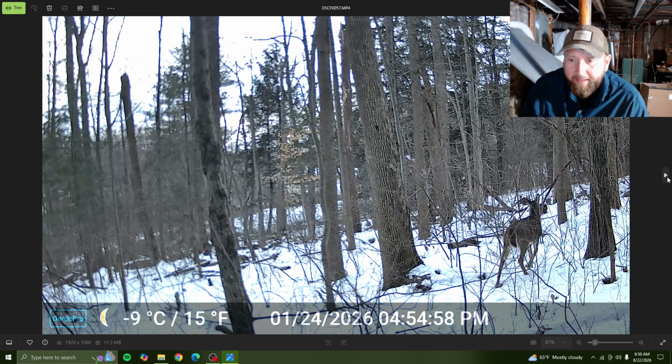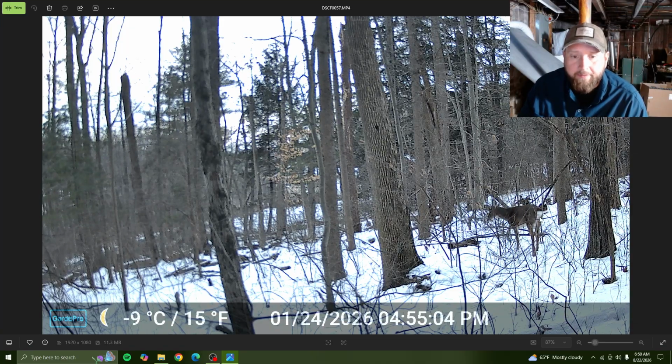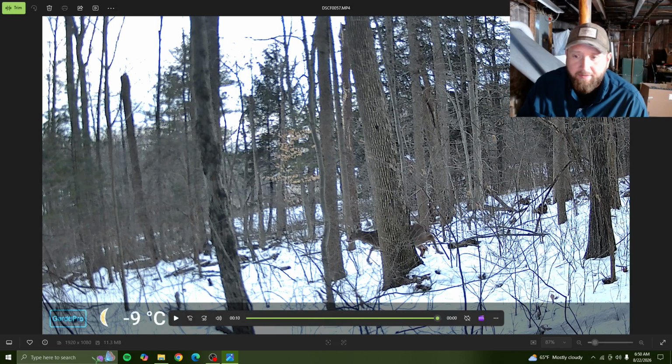Oh, he's looking back. Yeah, that's a young guy. There's probably gonna be some decent bucks running around this year. I would say he's probably gonna be a 5 or 6. He'll grow a nice rack. He looks like a nice bodied deer.